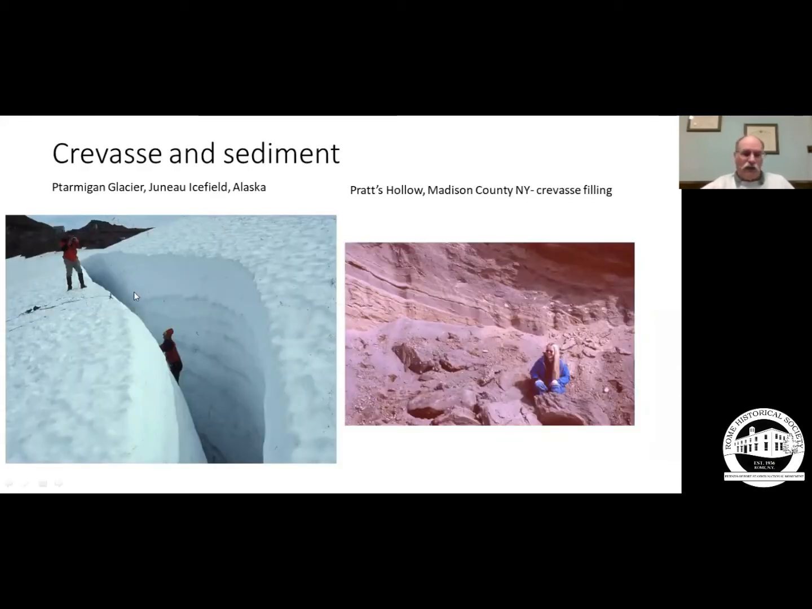And here is a crevasse up on the Ptarmigan Glacier up in Alaska. You can see how deep that goes down, and I've had the opportunity to rope up and climb down into these things. Each of these layers is an annual layer of snow and ice that's been compacted into firn or ice crystals. And then sediment will accumulate in here, forming very similar layers.